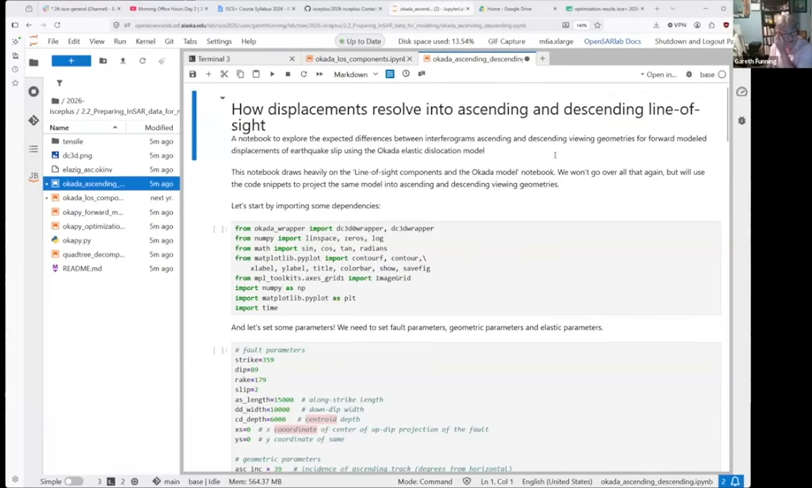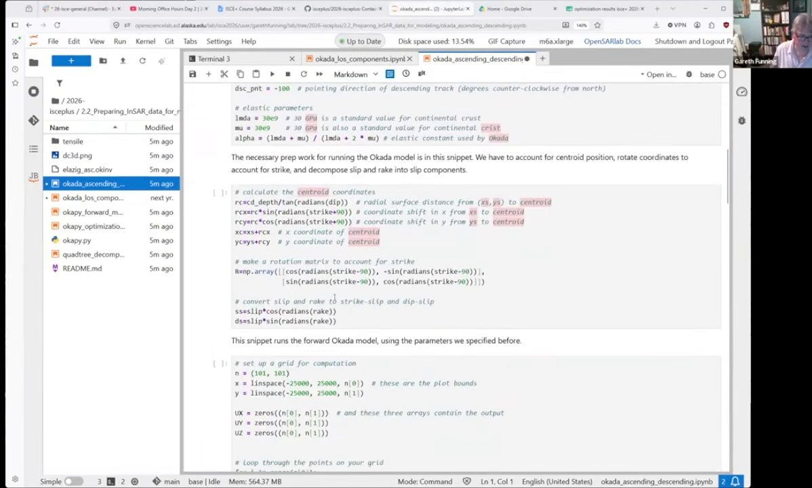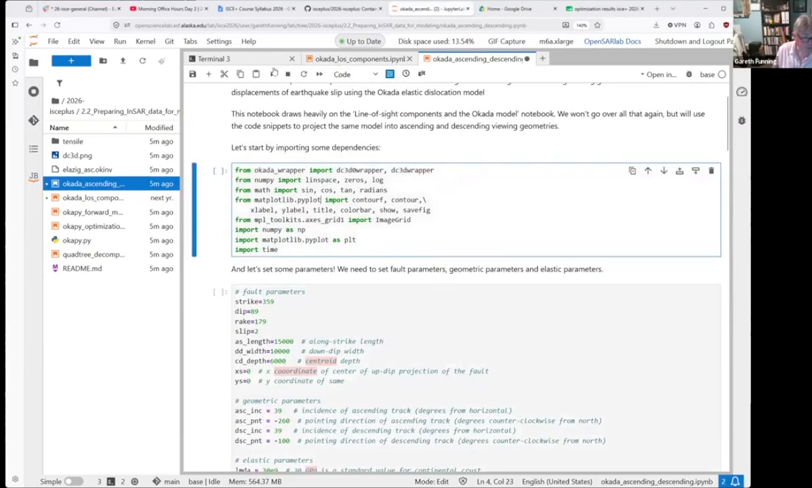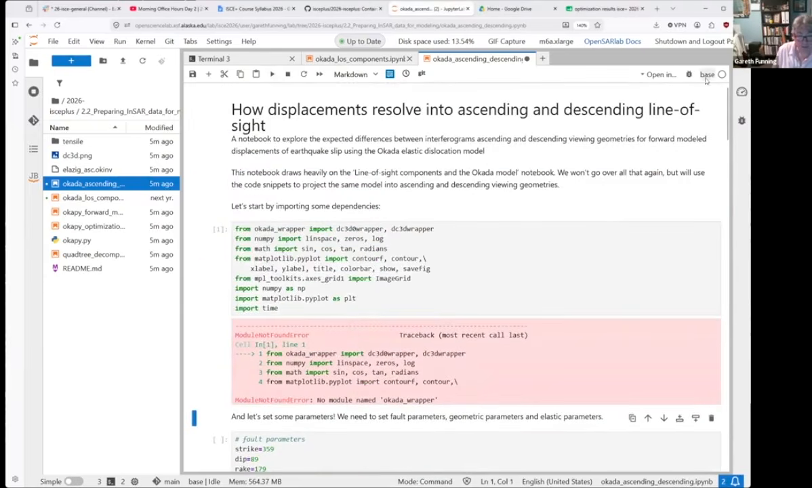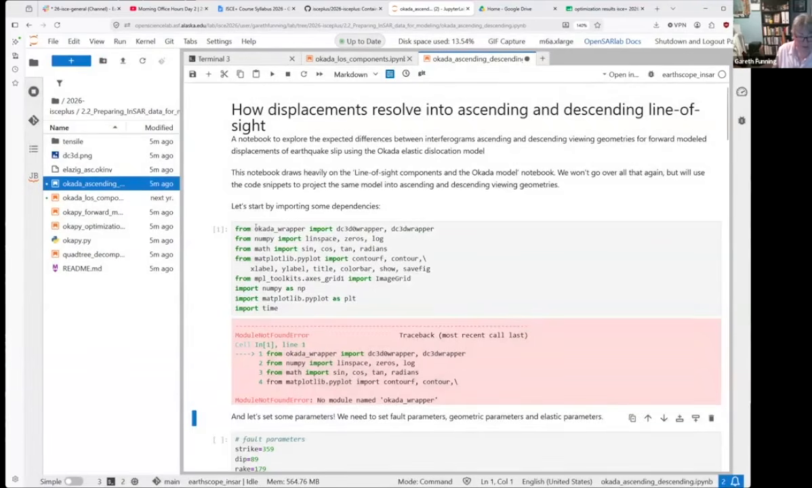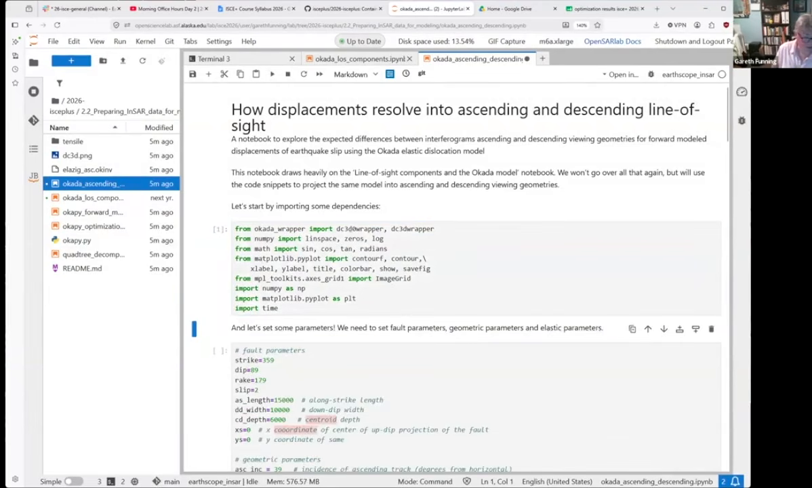Just to say, there is another notebook that I have, which is very similar to the one I just showed you, called How Displacements Resolve into Ascending and Descending Line of Sight. It does exactly the same calculation that I was showing you before, but instead of doing them one at a time, it calculates both ascending and descending together. If I run this one, whoa, I'm using the wrong environment. Okay, let's go InSAR. Right, it couldn't find Okada because in the base environment, Okada is not installed. You run that, off it goes.